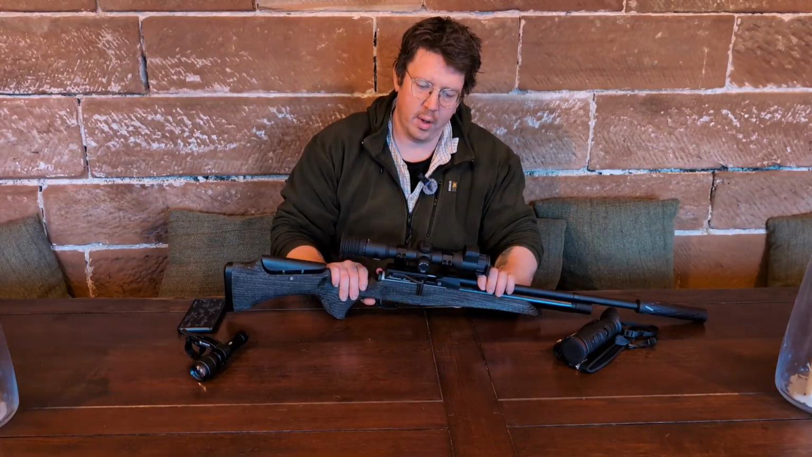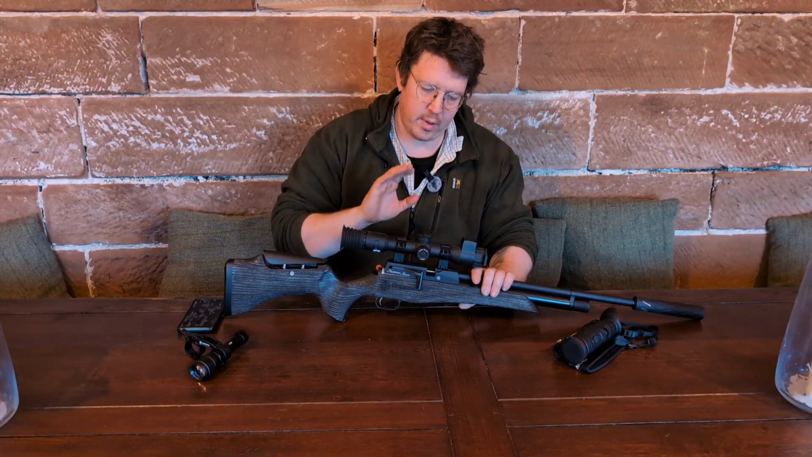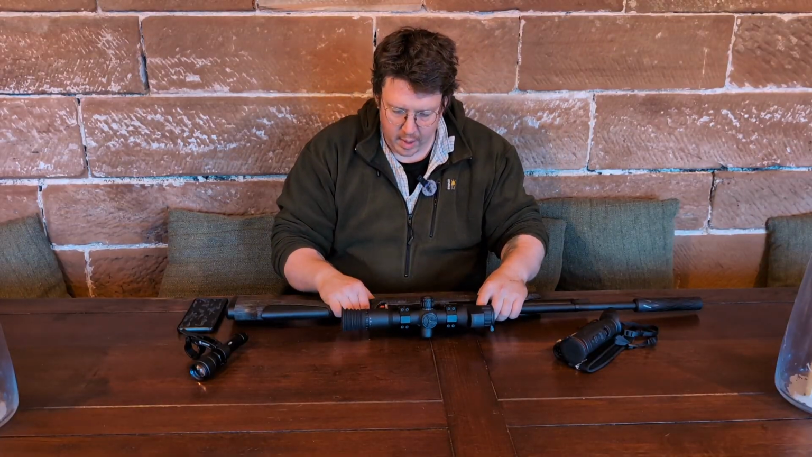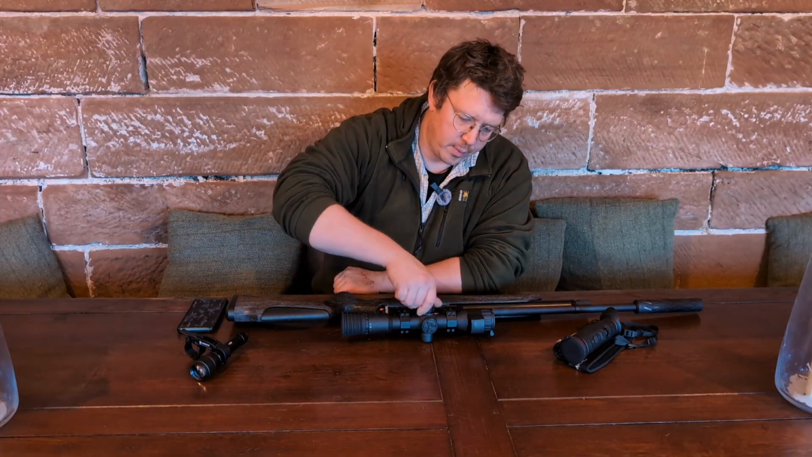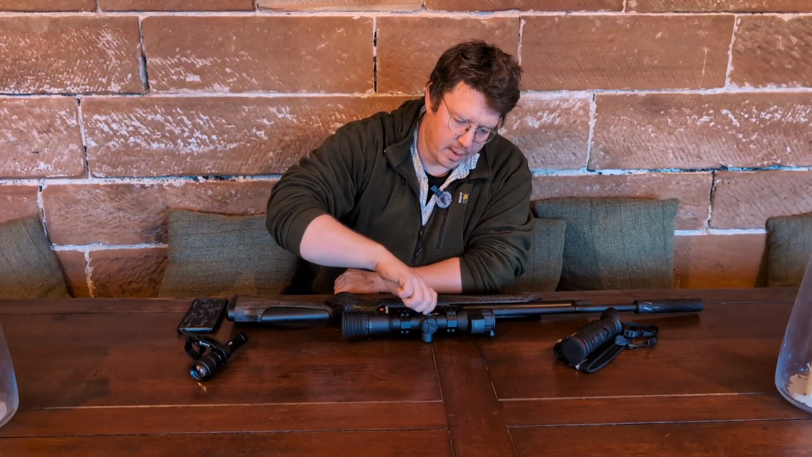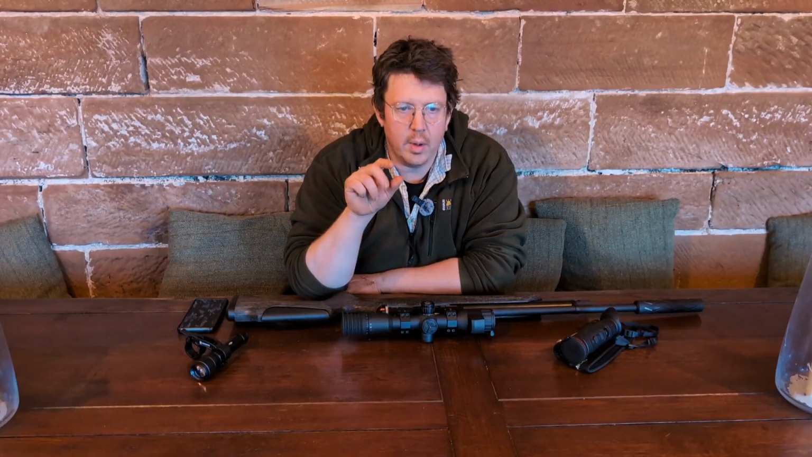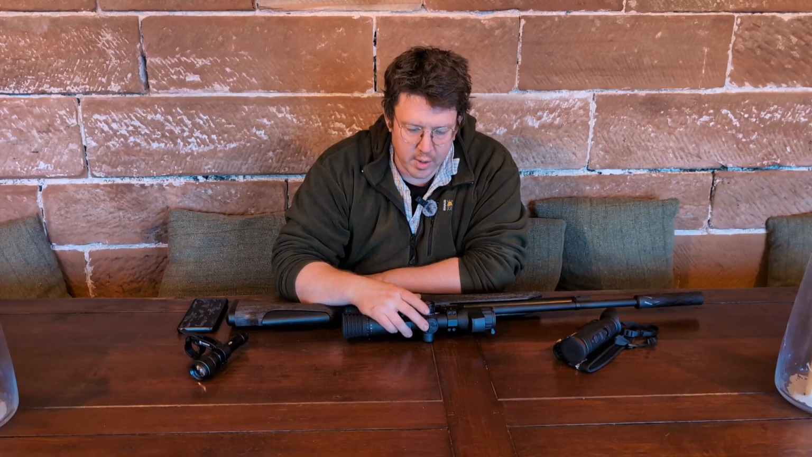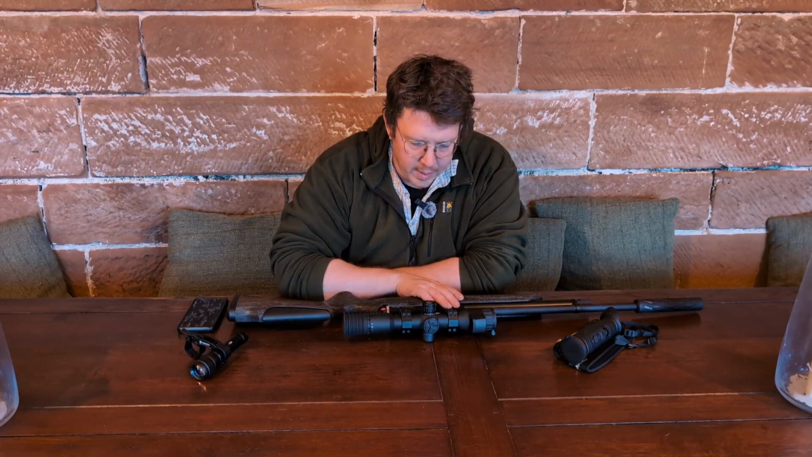It charges by USB-C on the side as well, just a little flap. So you've got an internal battery and an external battery, and both of them give you that 7-ish hours. The battery comes off just by unscrewing this, and then on top you've got this top turret that gives you the dial, which allows you to zoom in. The button closest to you is your rangefinder. You've got record and menu. I have this in automatic night mode,